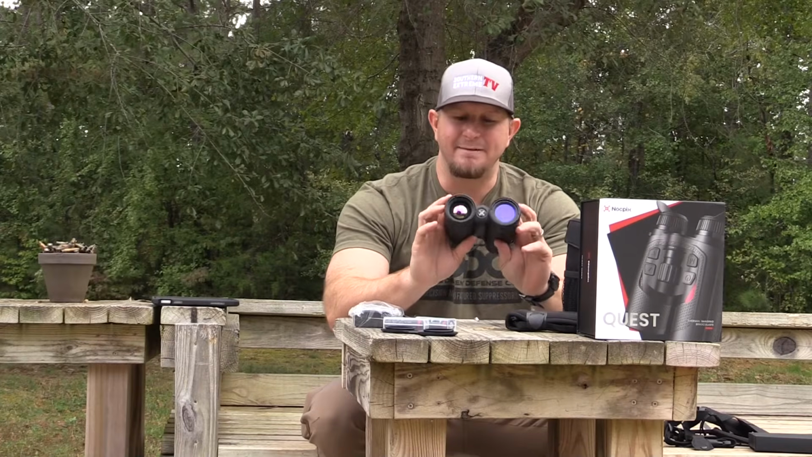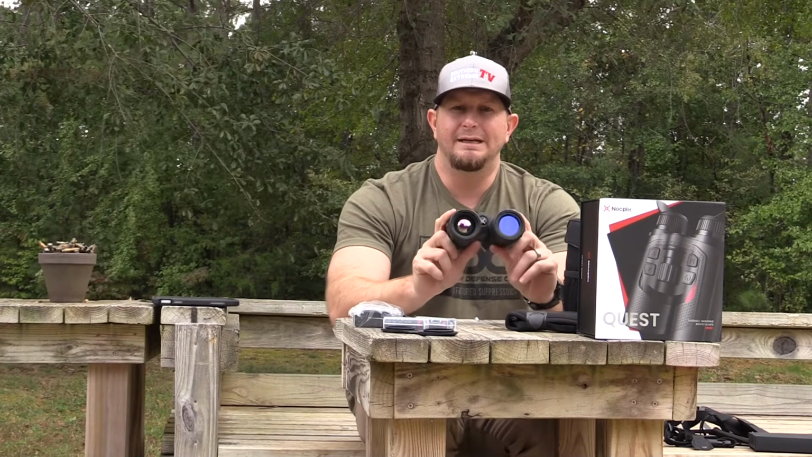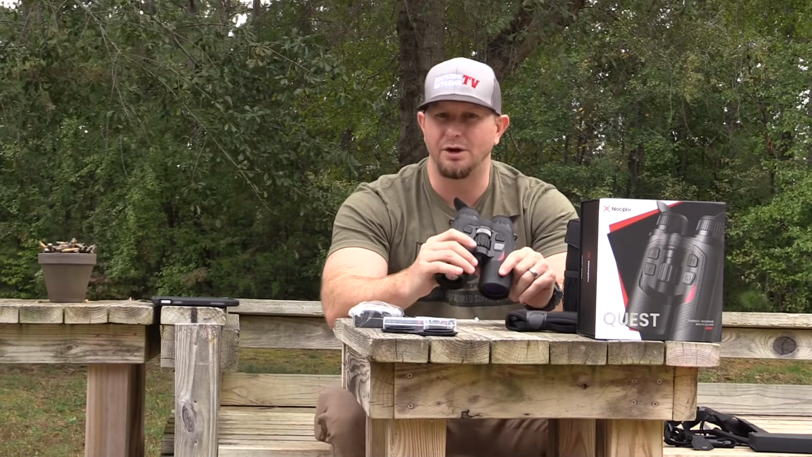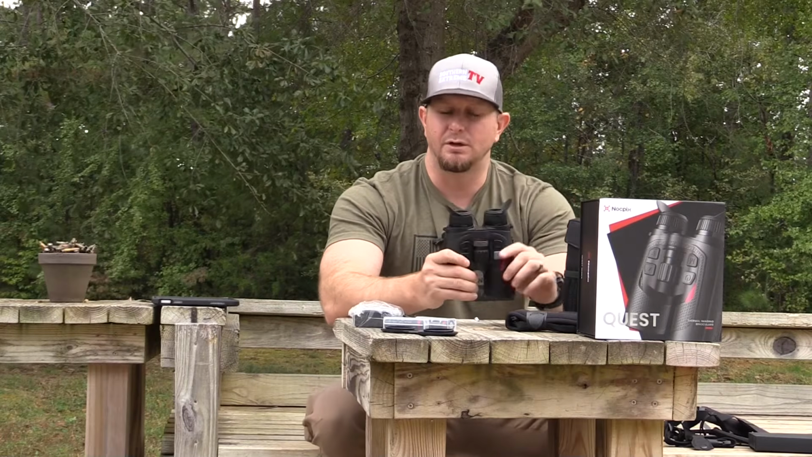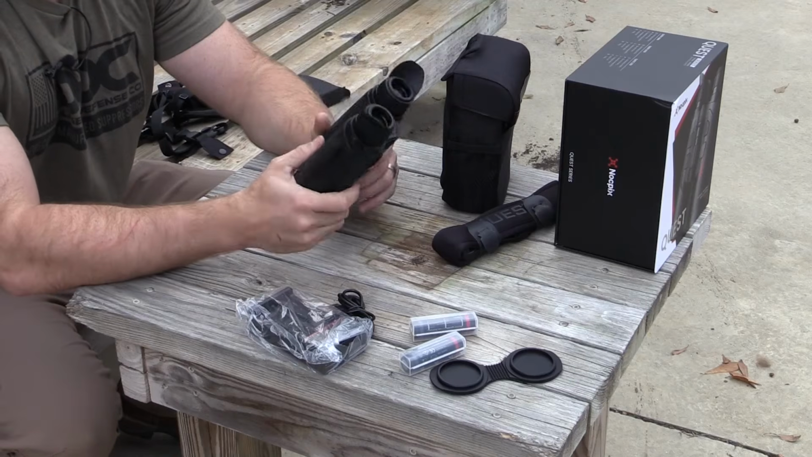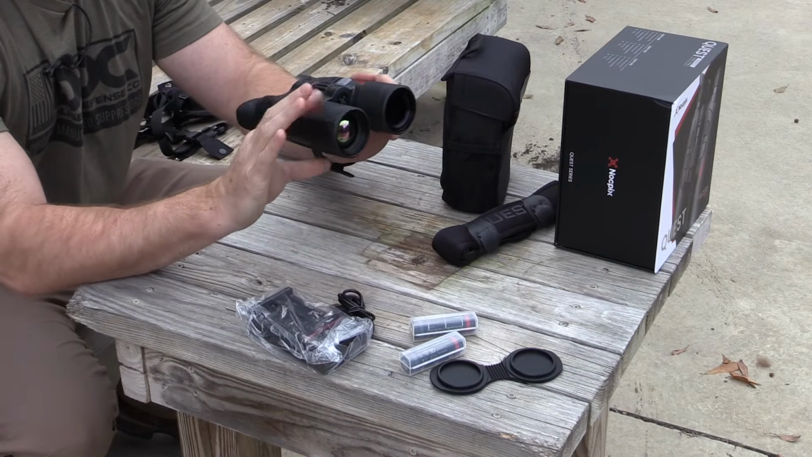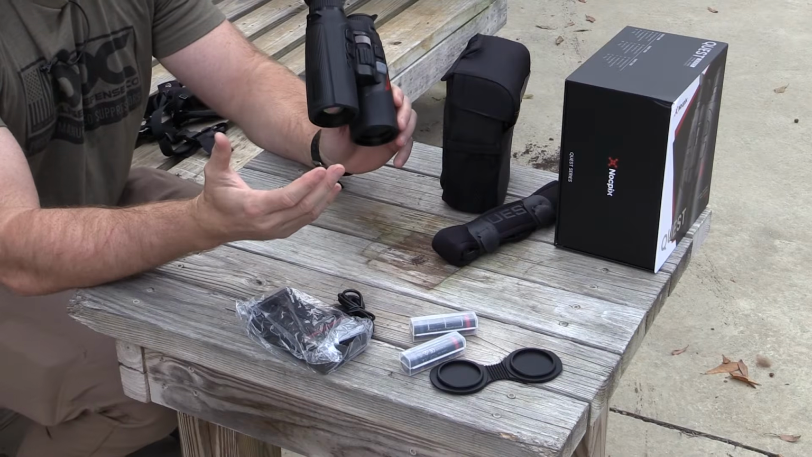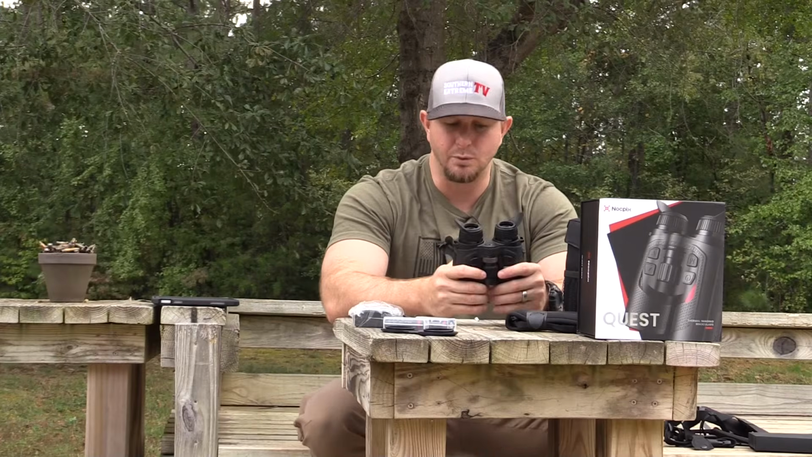Now, what is really cool about these binoculars as well is that they have a built-in integrated LRF system. So not only are you getting a set of binoculars, which is what I would say 95% of hunters, not just predator hunters, but daytime hunters, whether it be deer, turkey, or whatever, are carrying, but they're also probably carrying a rangefinder as well. So being able to have a set of binos along with a built-in LRF could potentially eliminate the need for that external LRF being carried into the woods.